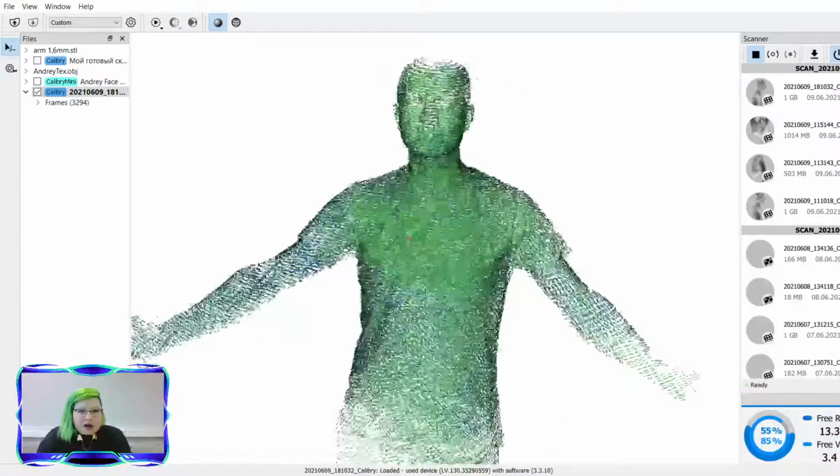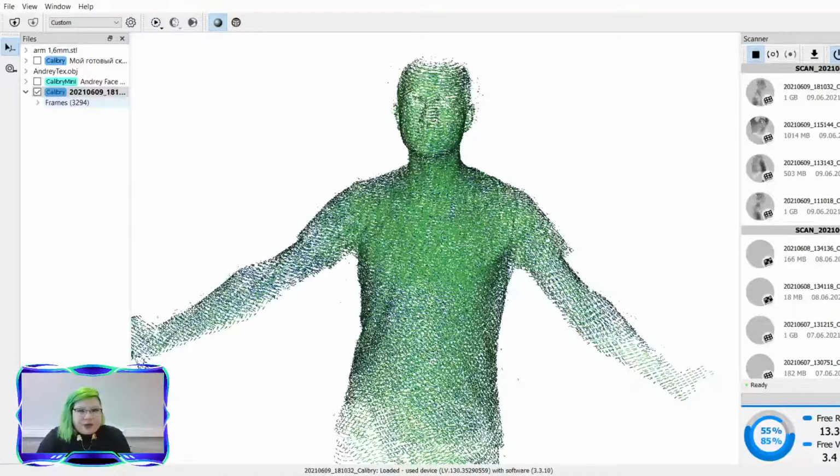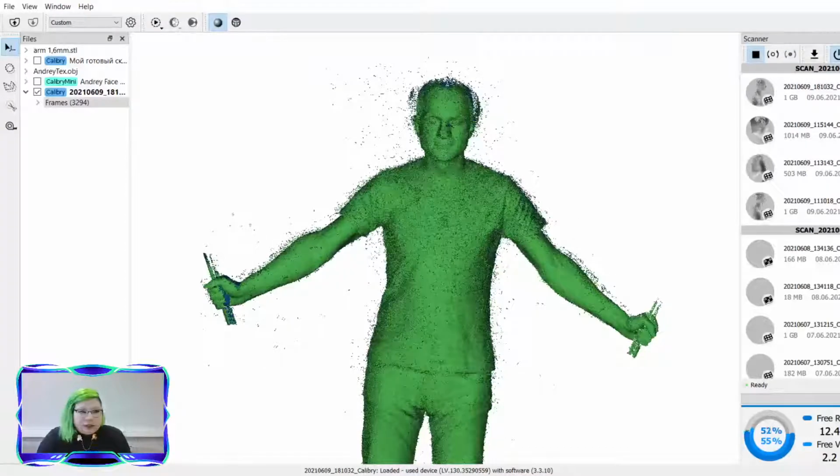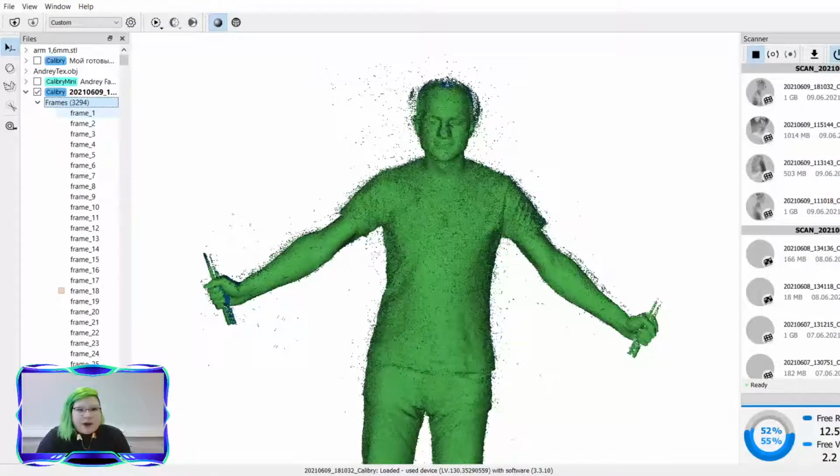And one final thing, if I open up the frames in our scan, so let me pop open those frames. By default, we have a setting that allows us to choose how many texture frames the scanner will gather while you are scanning. In geometry mode, if you just need a mesh model without any colors or textures, you can always set that setting to 0 and your model will weigh a little less.